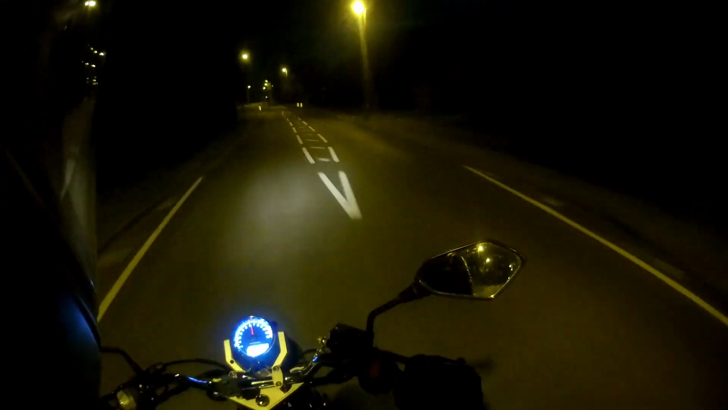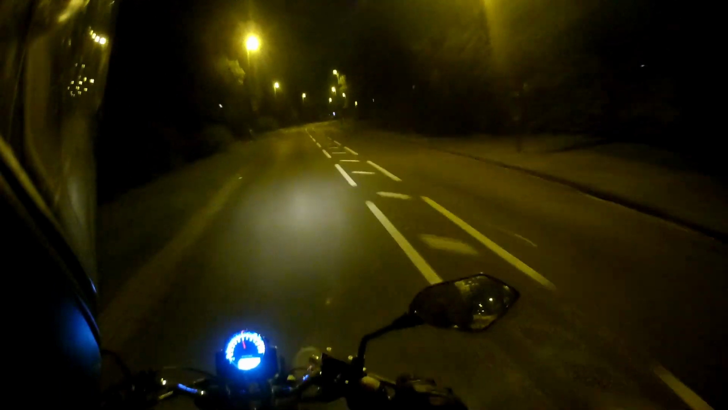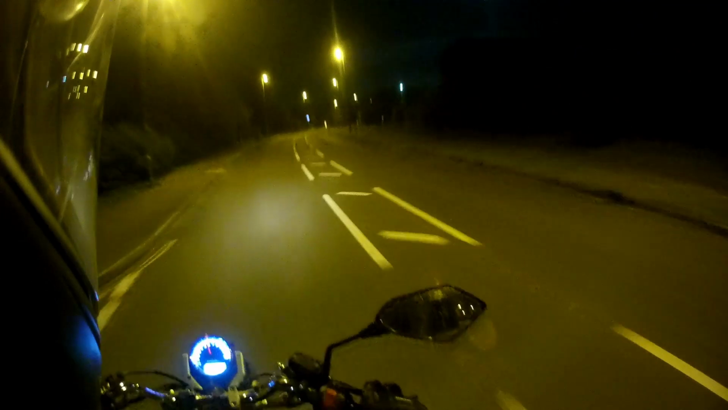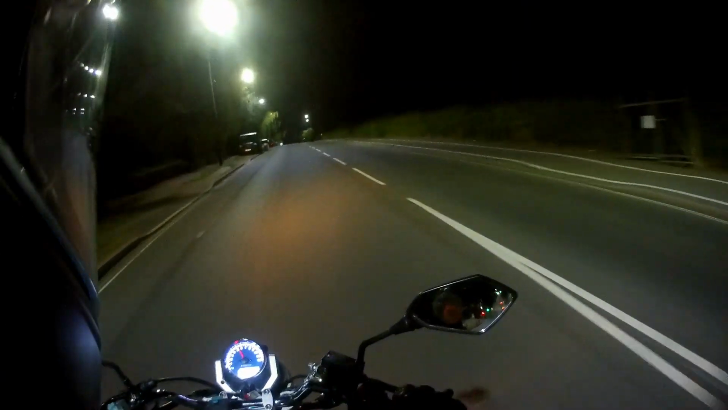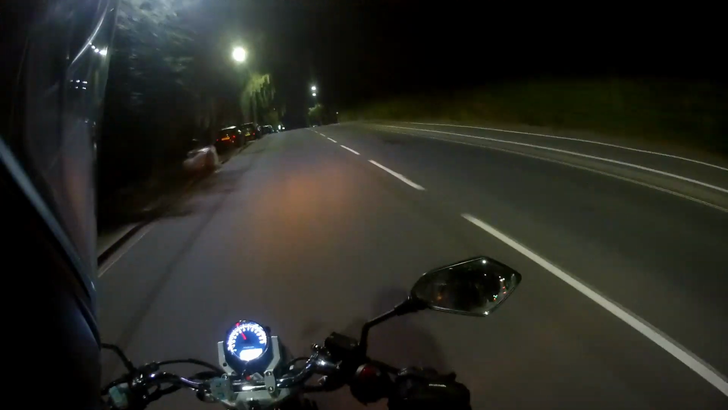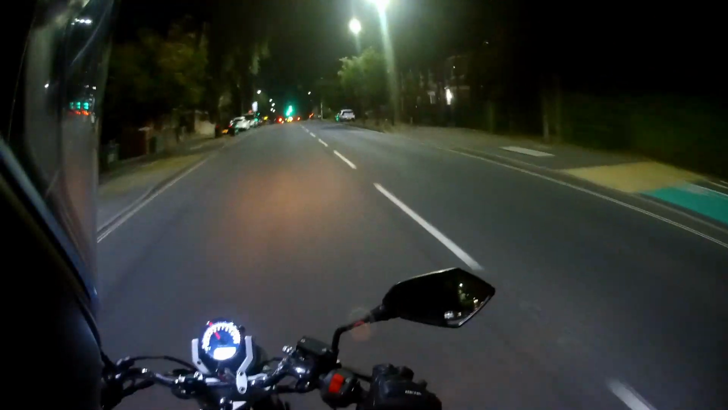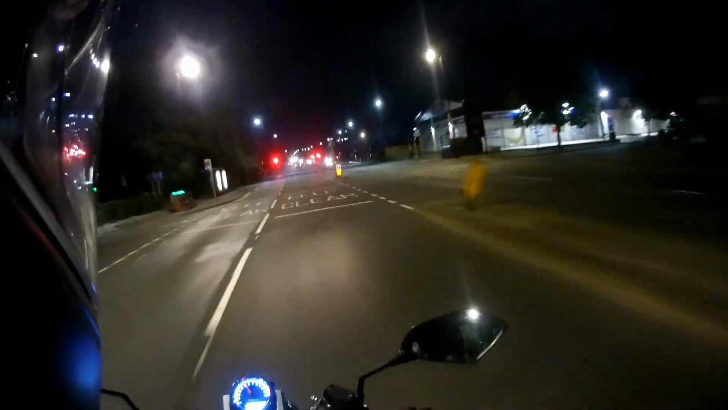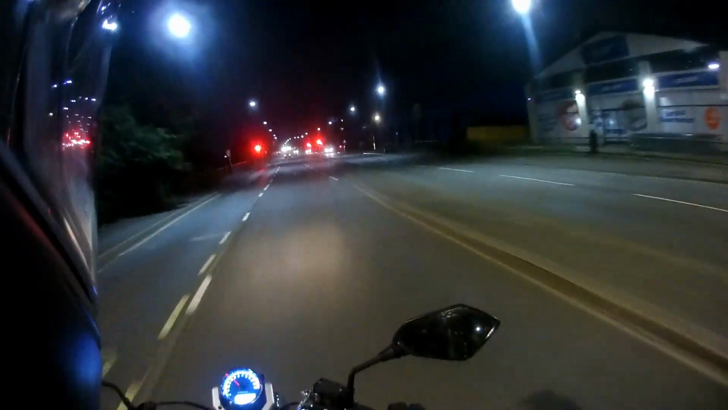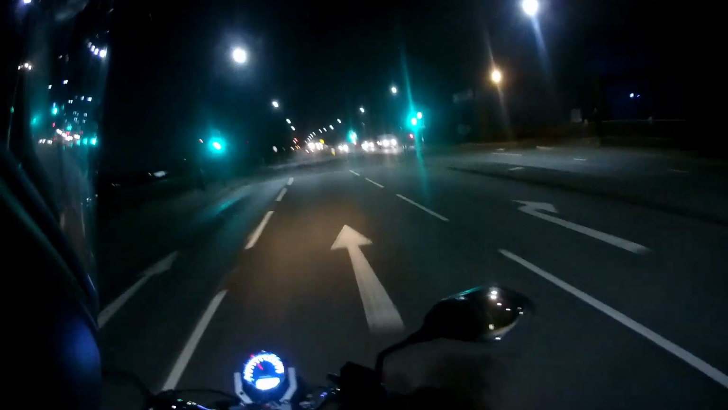I also didn't mention that the dash is extremely easy to see in the daytime and at night. A quick glance down gives you all the information you need. And if you saw my last video, this is what I mean about losing speed. It's gone from 50 down to 40 up that hill. Although I might have deleted that part out of the video. You lose miles per hour. That was a very quick light. A bit strange.